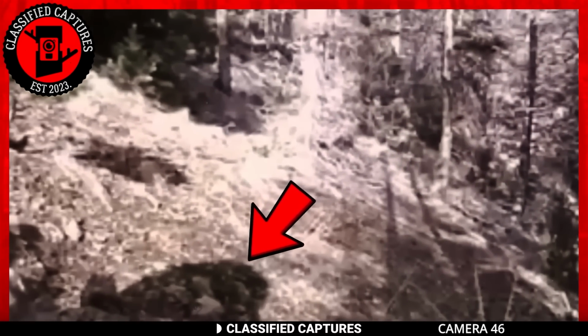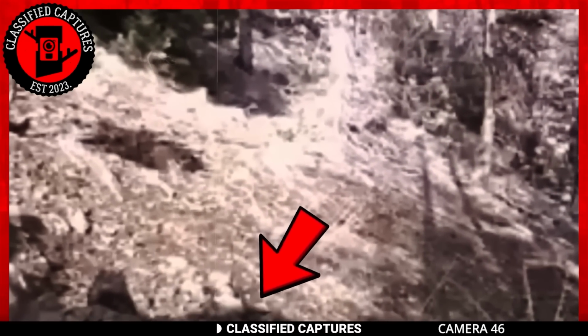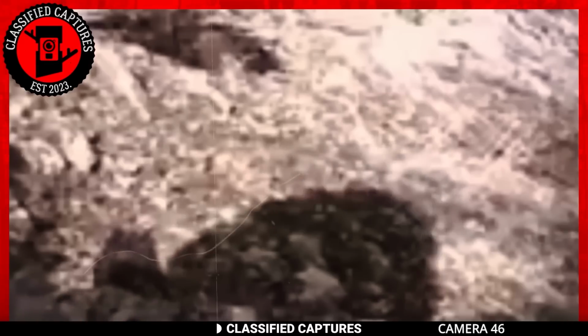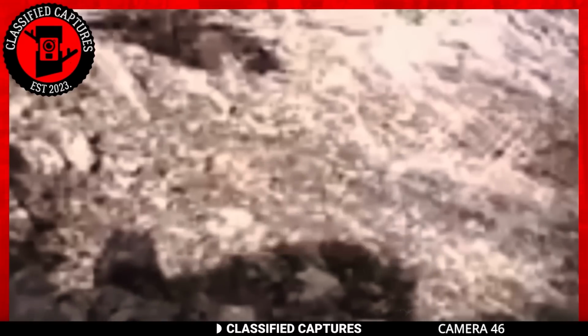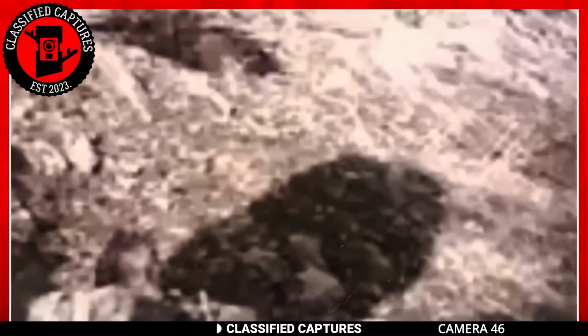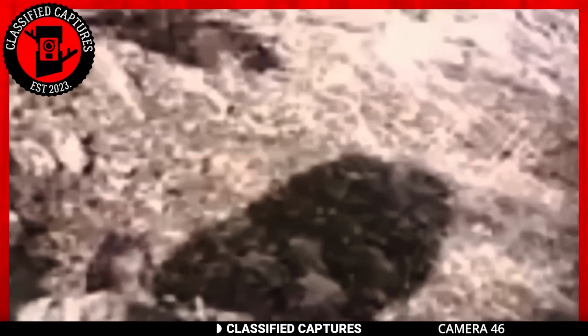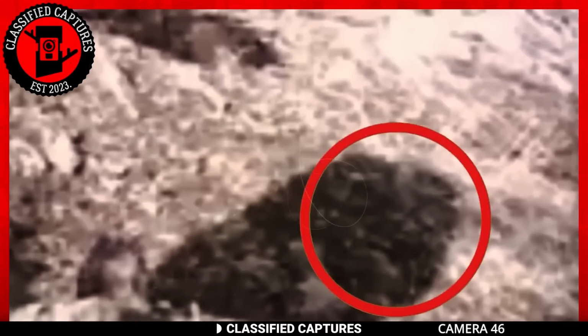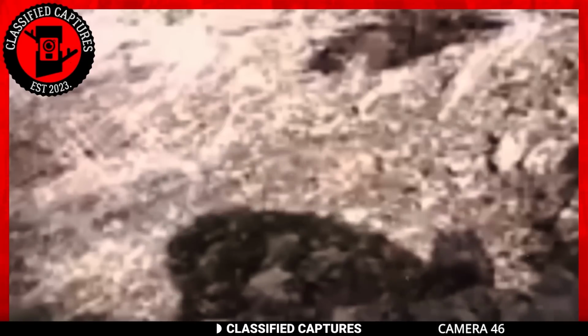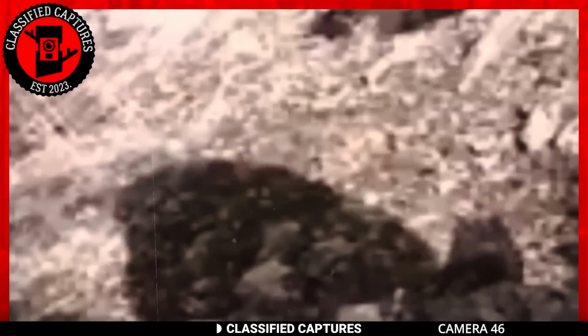Yep, that's a shadow. The shadow appears to belong to a creature moving away from the trail cam's location. Upon closer inspection, it becomes challenging to discern the exact nature of the creature from the shadow. Some experts speculate that the shadow might belong to either an ape or a bear. But do these creatures exist where the footage was taken? Your guess is as good as mine. That leaves one contender, the Bigfoot.